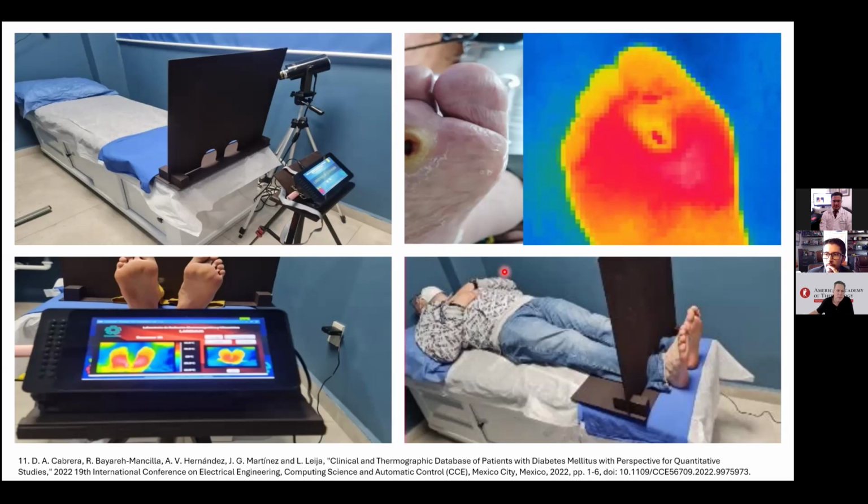Sorry. How does your system differentiate neuropathic patterns from inflammation patterns in thermology imaging with AI? Oh, we are still not at that stage. We are actually studying this situation with our students at the PhD stage.